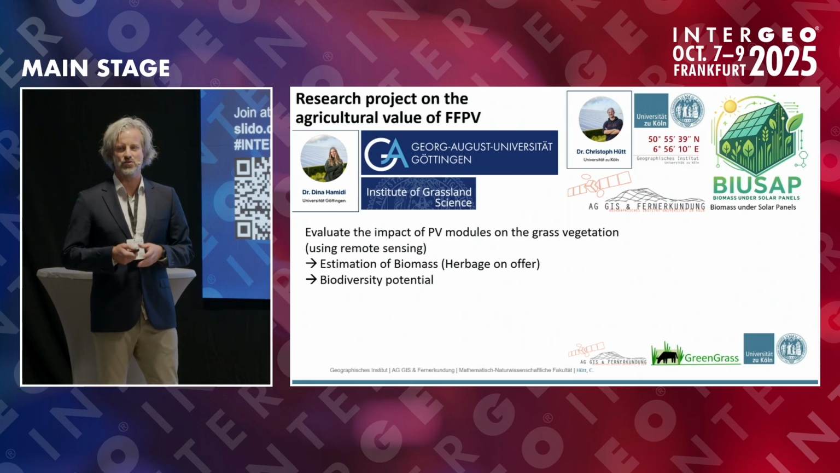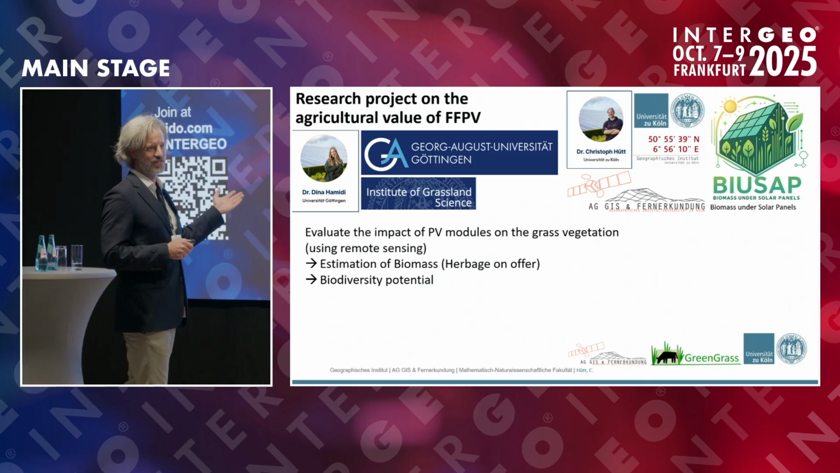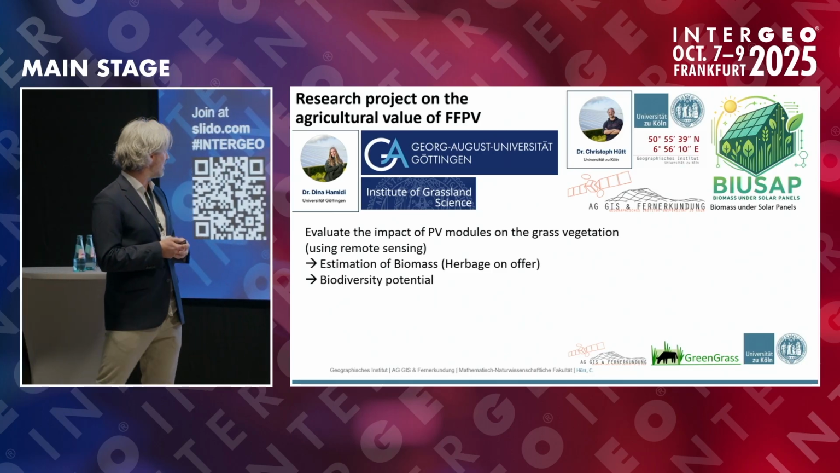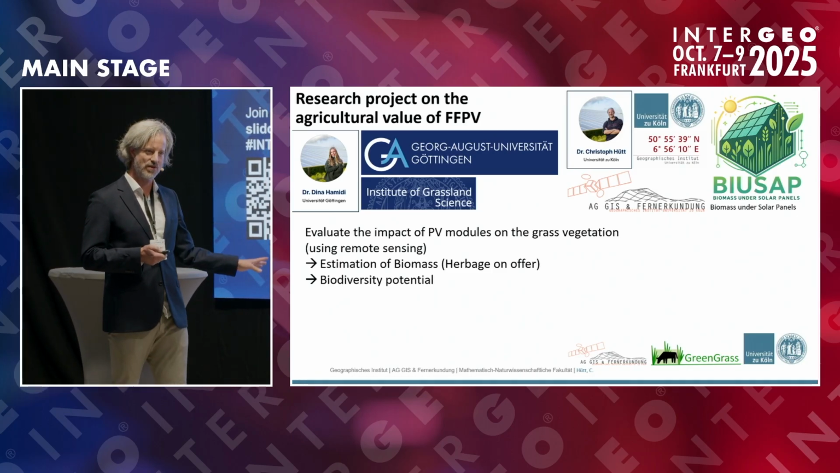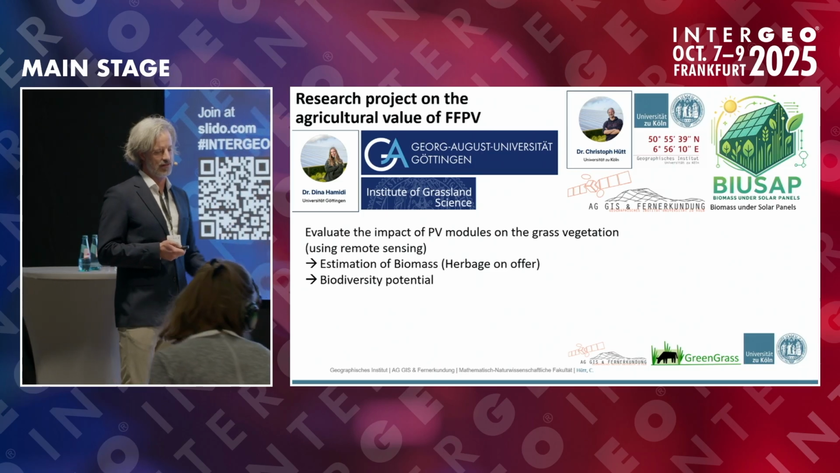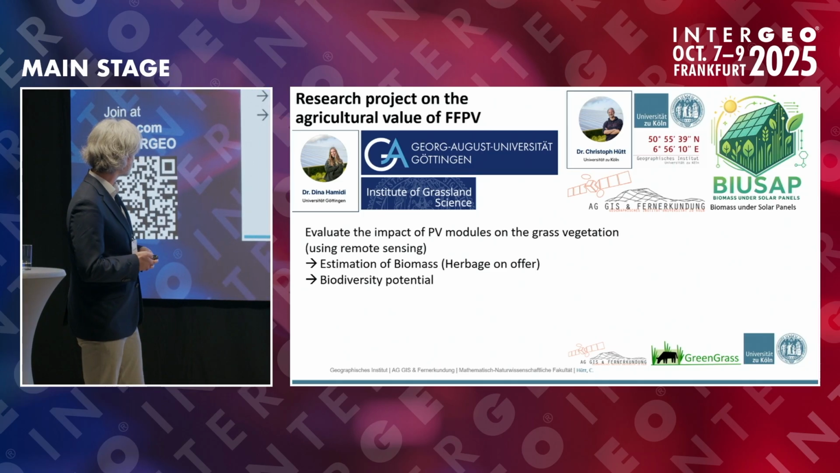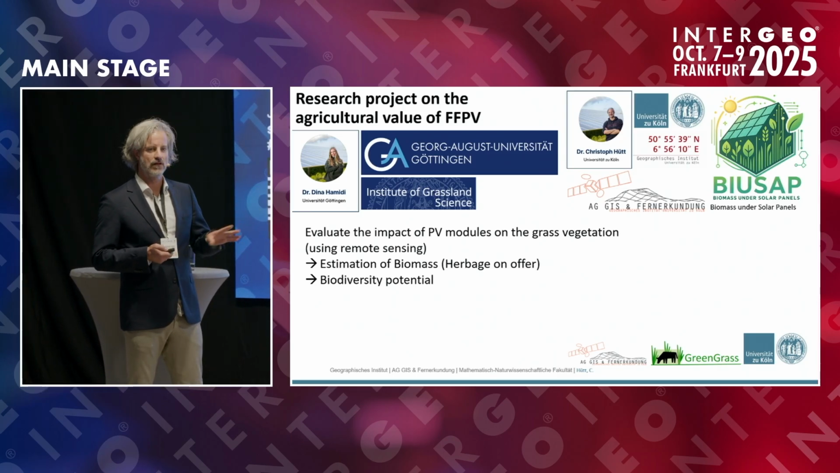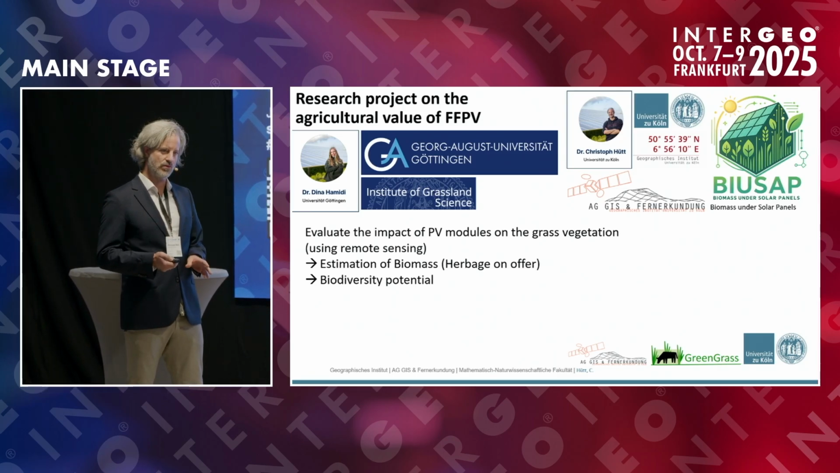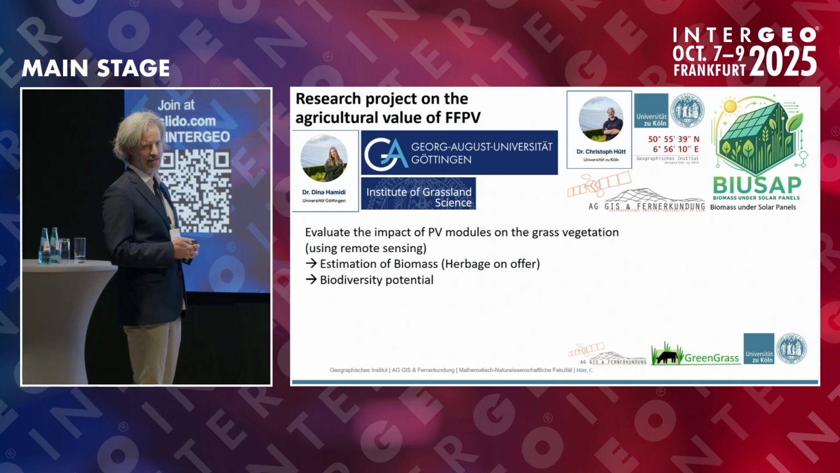I'm a geographer, but I do not know everything. So I need experts, and I have here expert Dina Hamidi. She's from the Institute of Grassland Science, so she's the grassland expert, and she provides me the insights on the grassland. And I do the remote sensing. So the aim was here to use remote sensing to analyze the effect of the PV modules on the grass vegetation.